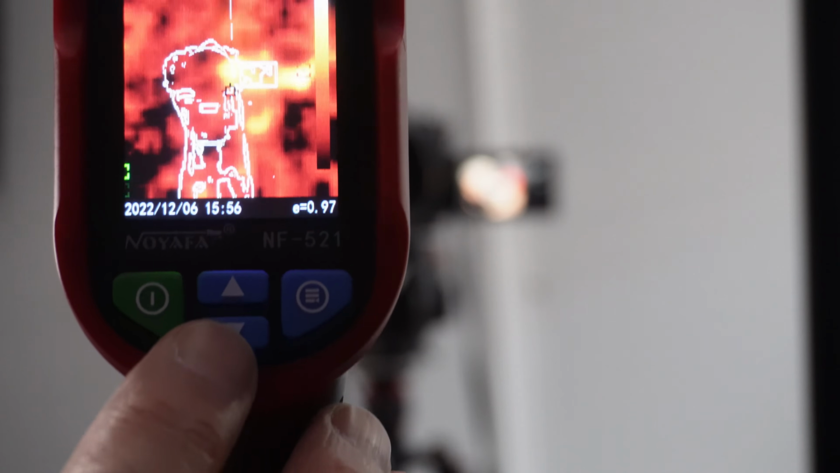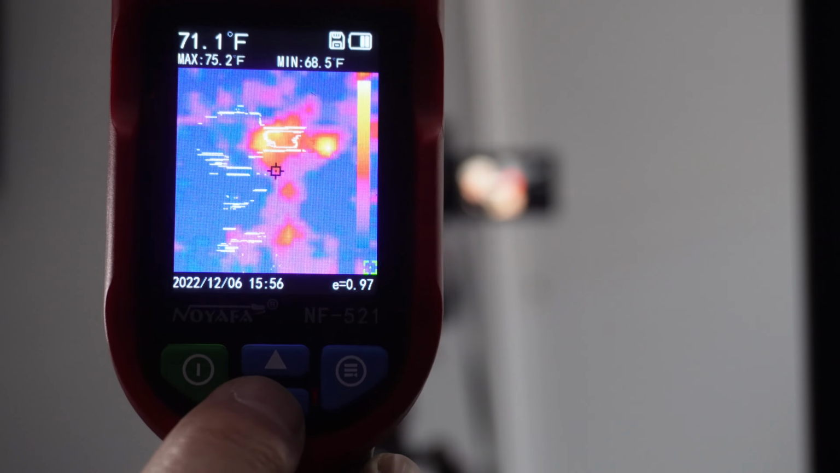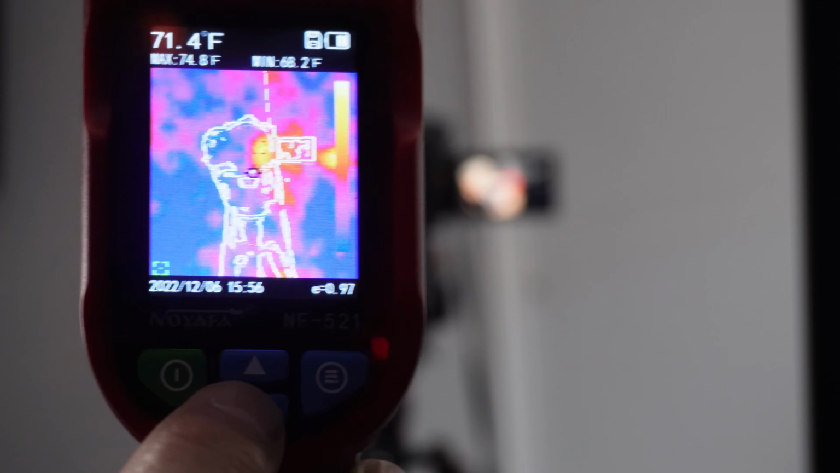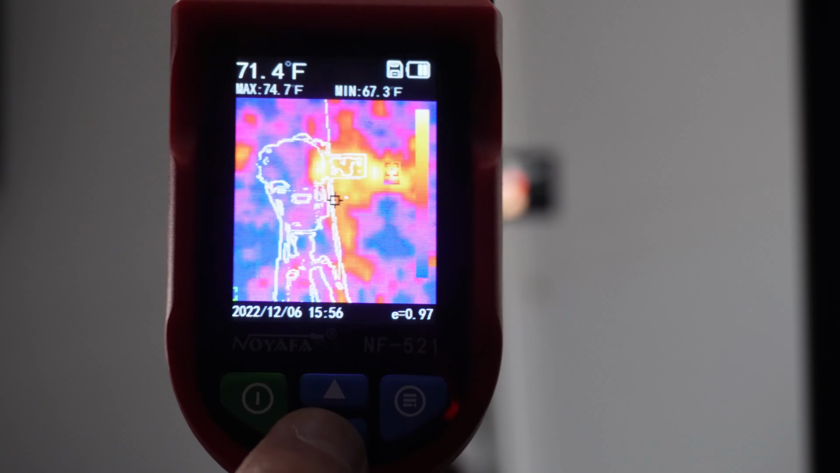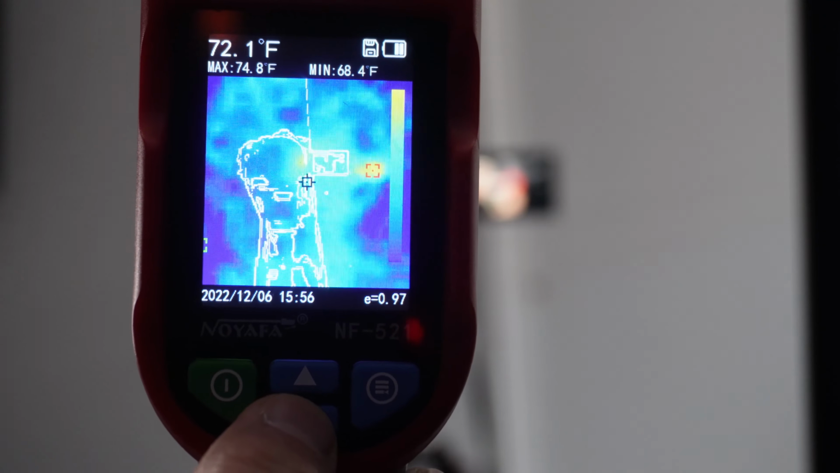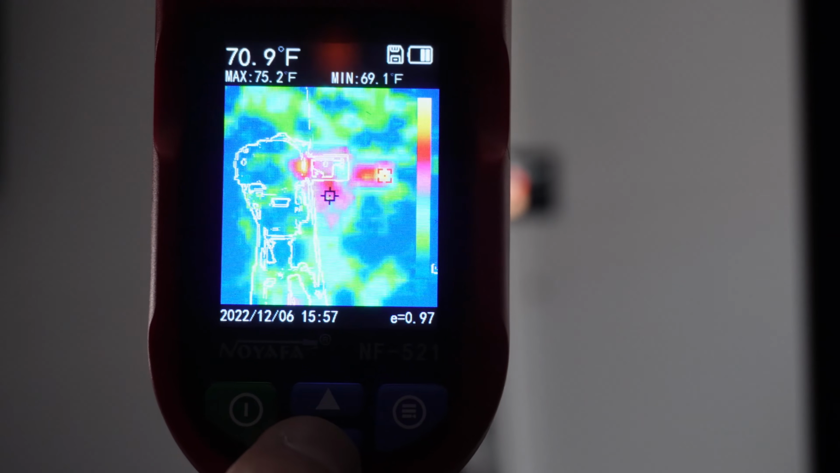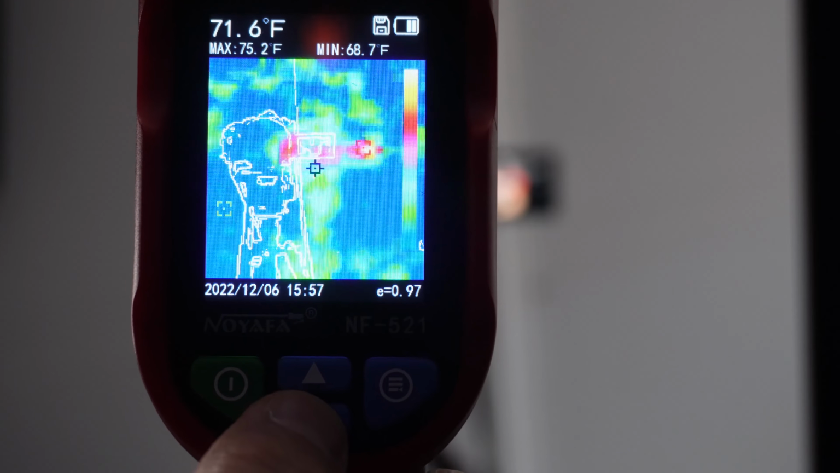If you hit the down arrow here, you will see other modes where it uses different color schemes. They're all defined in a little manual that comes with it for what the heat is and what the cold is. In this case, the blue is the heat. And here the black is the heat. And then we can see the same thing with the blue again.